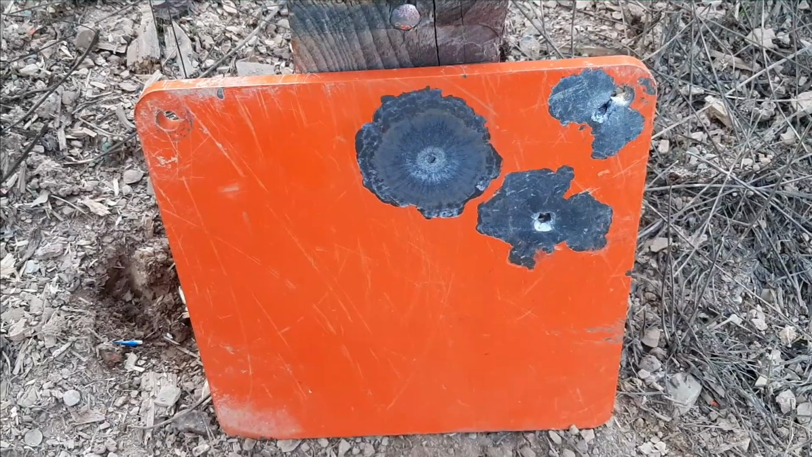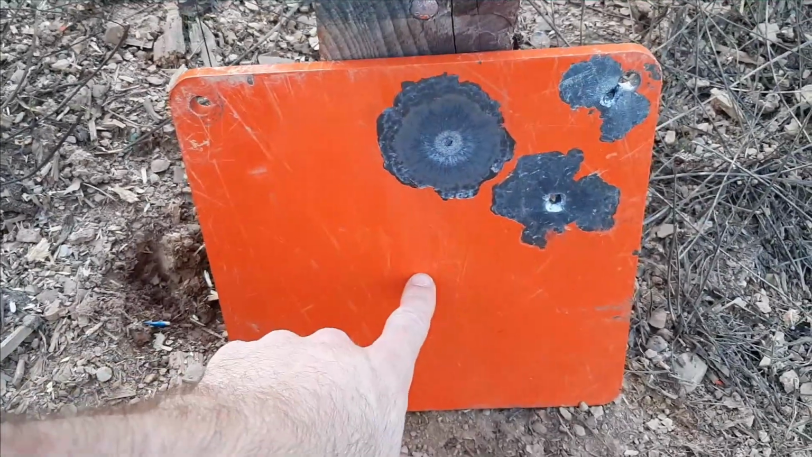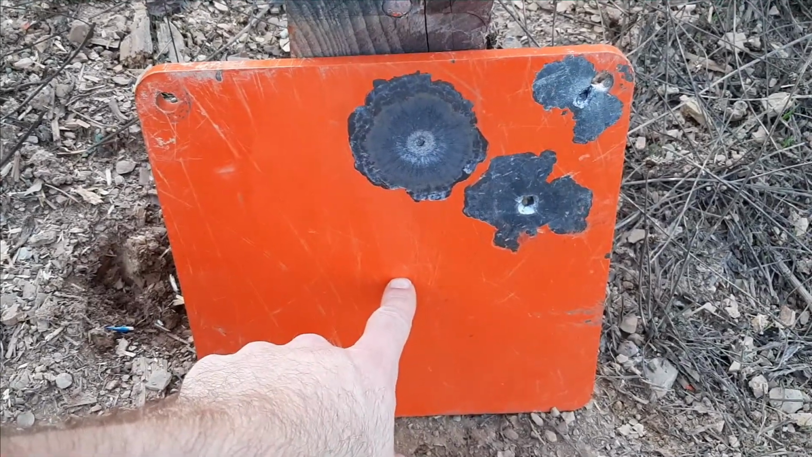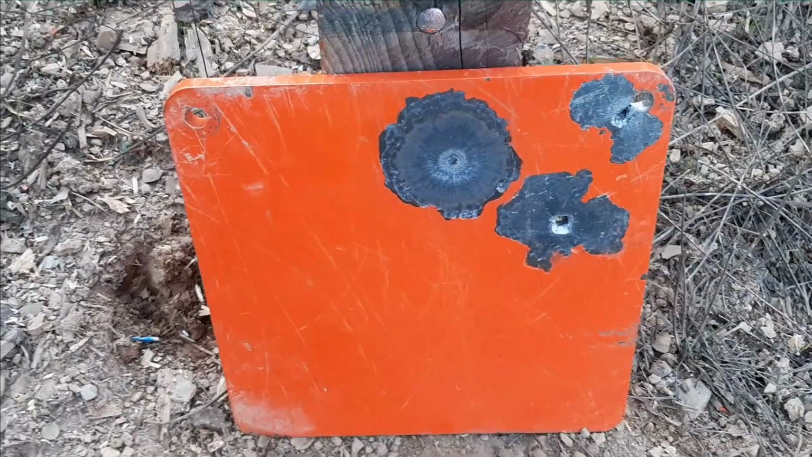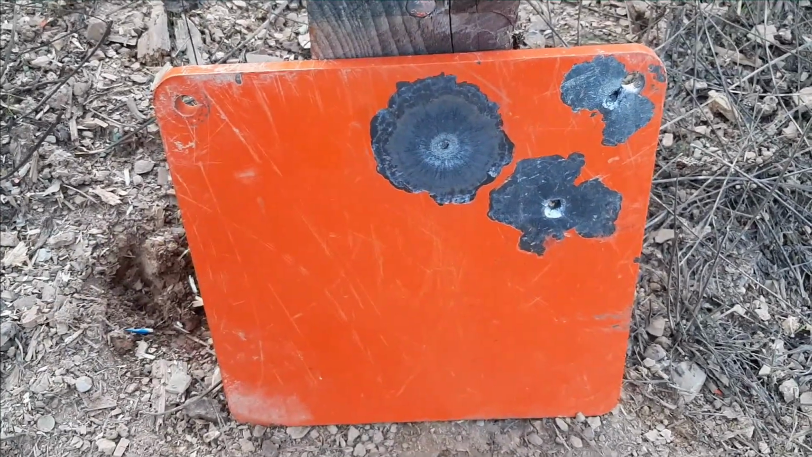All right, guys, so here was my hit with the thermal at 100 yards. I was aiming right there, so it's basically dead on. My normal zero at 100 yards is about 1.5 inches high. So maybe I just got to go down about 1 inch or so.